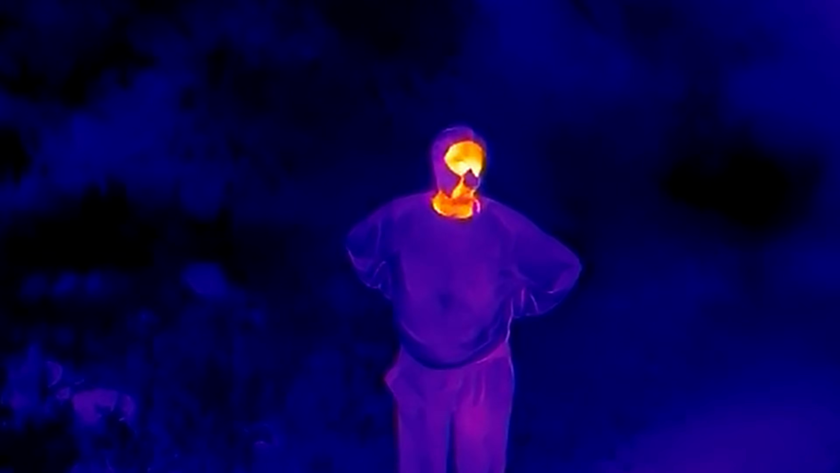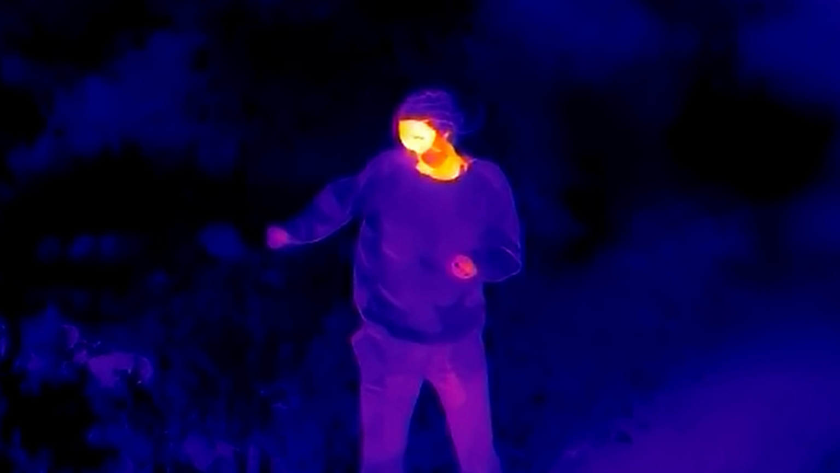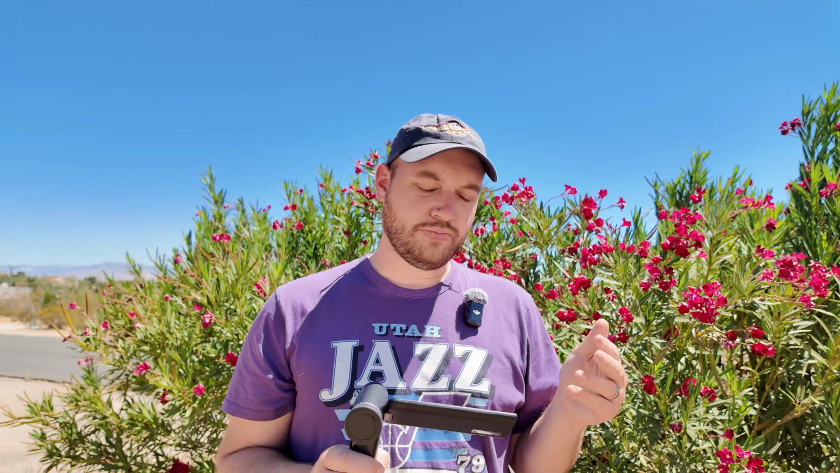Now you have to take into account the price point. For how much this costs, it's got very decent and capable capabilities. Obviously, if you want what I'm looking for, you have to go up into the thousands of dollar range to purchase something with that definition. So it's almost more of a case of this tool does what it's supposed to do at the price point that it's supposed to do it, and it does it well. But would a birder want to use a tool that is not necessarily optimal yet for birding? That's certainly up to you.